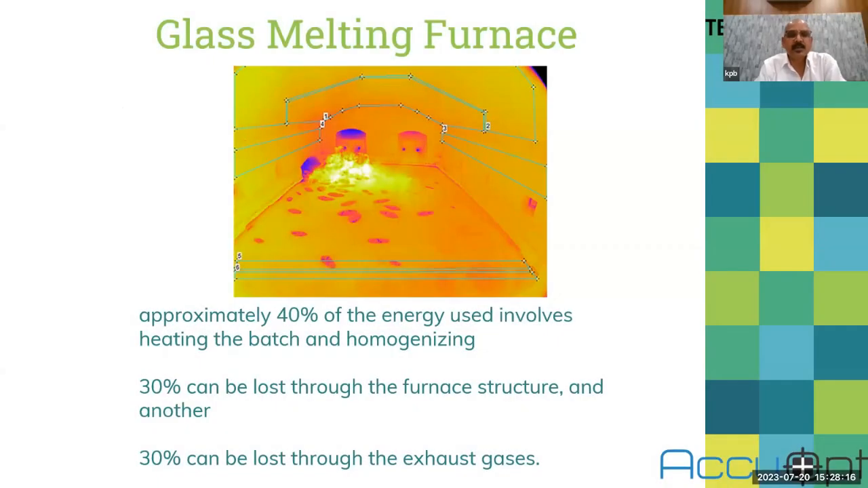Here you can see this is a glass melting furnace. In a glass melting furnace, we can deploy a thermal camera with a suitable water cooling and air purge unit. So it can give you the temperature of the melt pool. It can also give you the refractory, and it can also give you the quality of the burning of your fuel and the direction of the flame, whether it is focused on this melt pool or it is focusing towards the refractory wall so that it damages the wall.